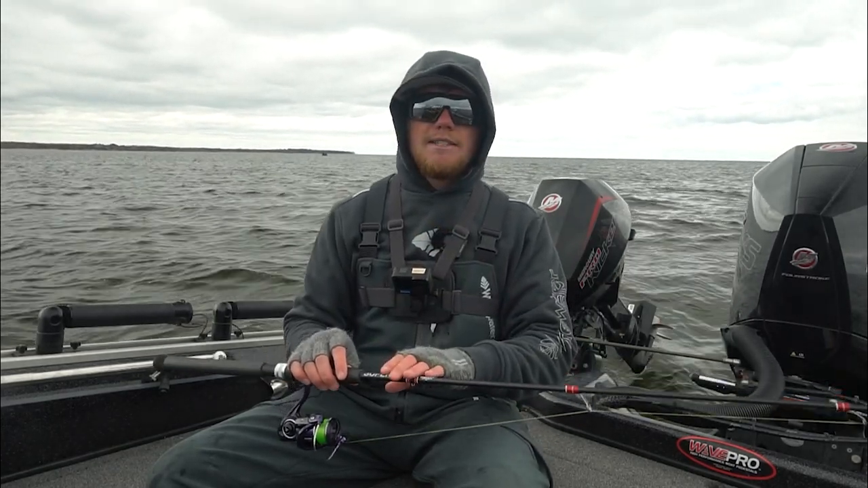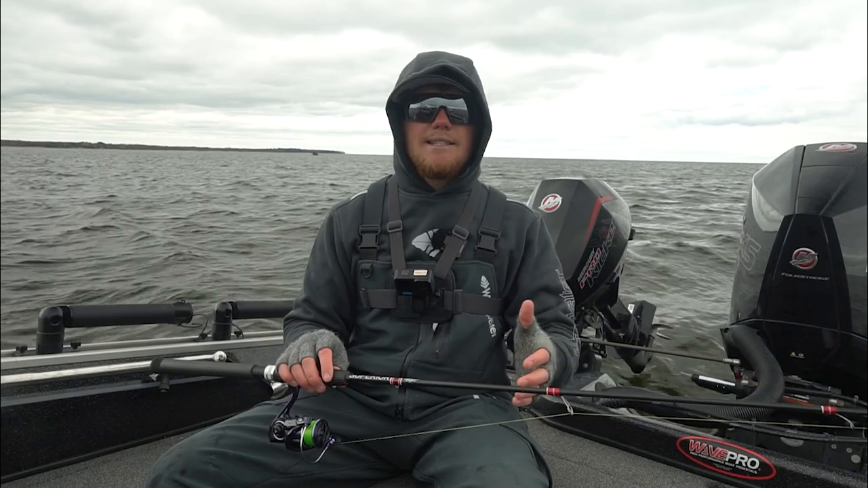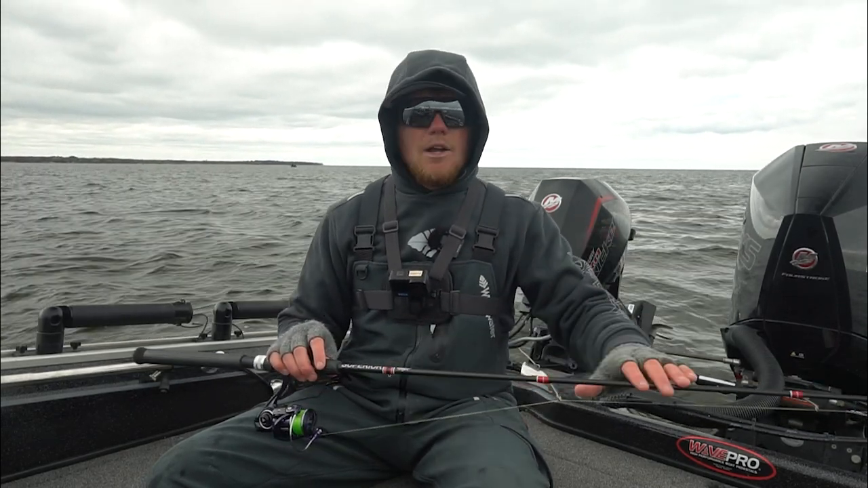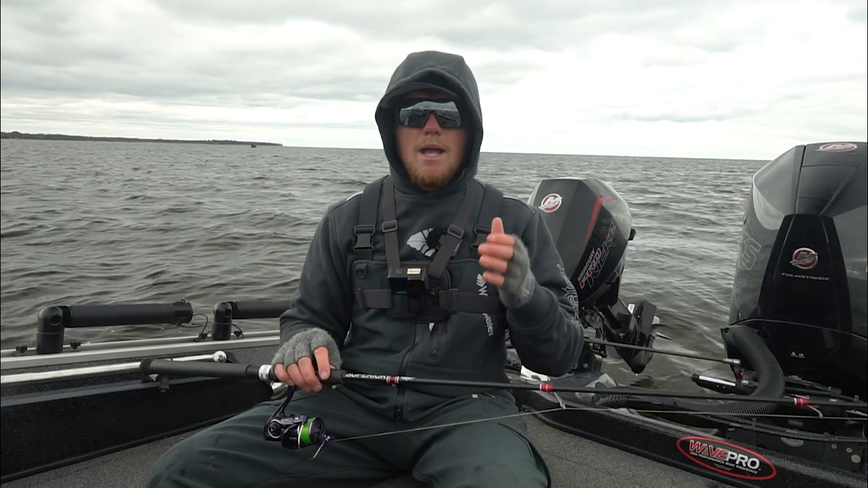If you're looking for a solid rod for this time of the year, those finesse style of presentations, maybe you really want to downsize to a 1/8 or 1/16 ounce jig, this rod is really going to allow you to do that. It's got that stout backbone, but again, that super sensitive tip that's really going to load up but allow you to really drive those hooks home on your hook sets.